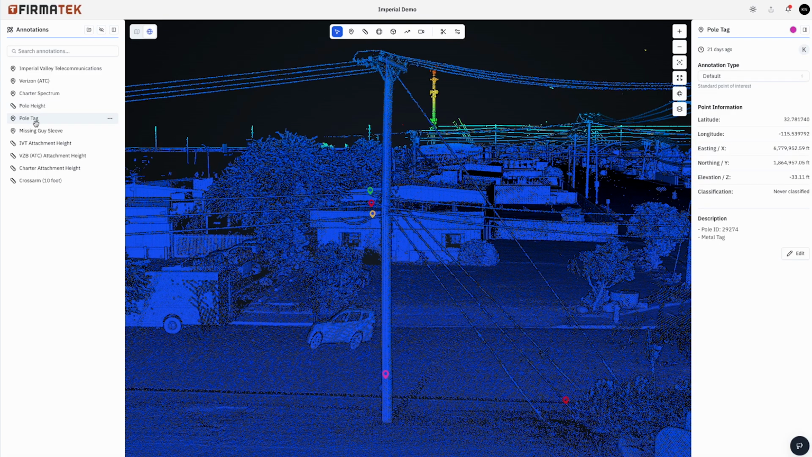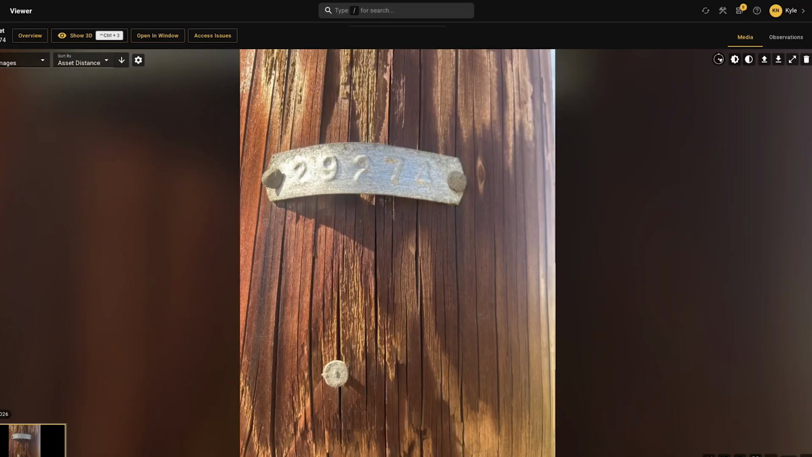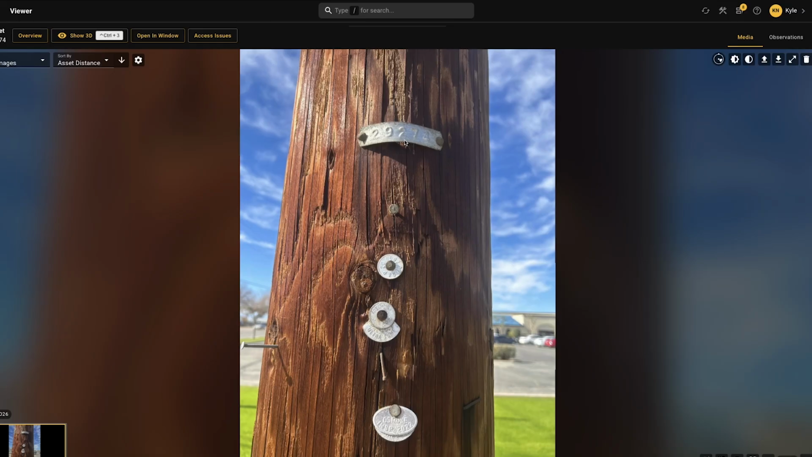If we go down to our pole tag, we've got this annotation down here. Pole ID is 29274. It is a metal tag, and if we want to verify that from some of our RGB imagery, you can see here 29274. We have a few photos of it, and our latest pole integrity inspections. You can see Osmos with their different inspections that they've performed.